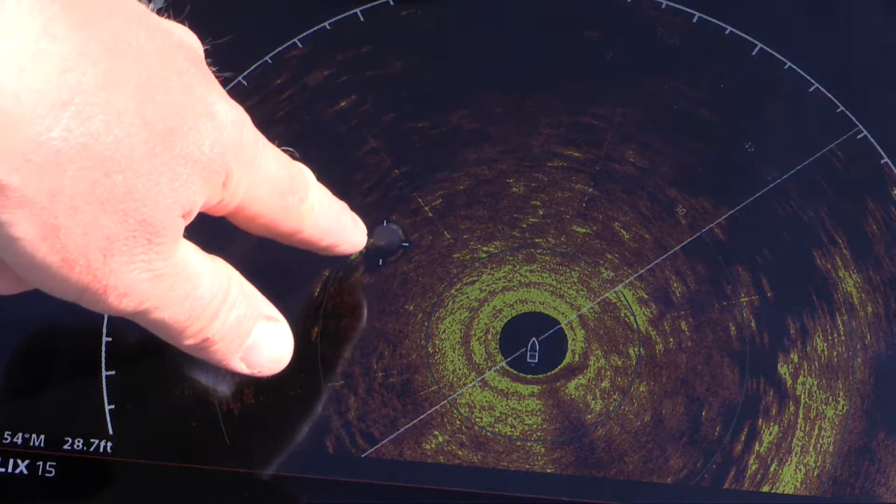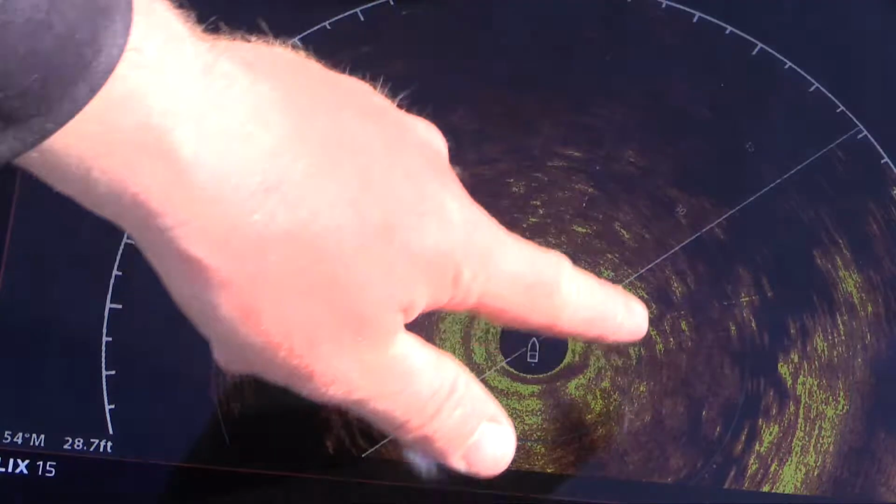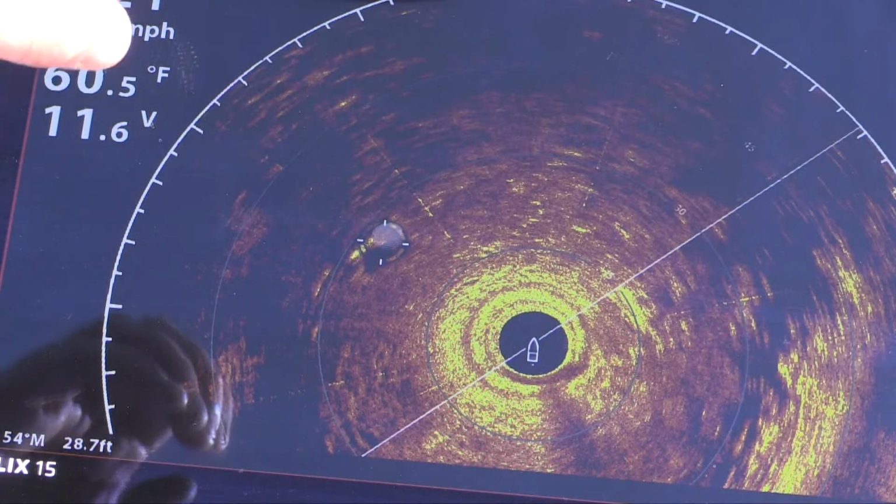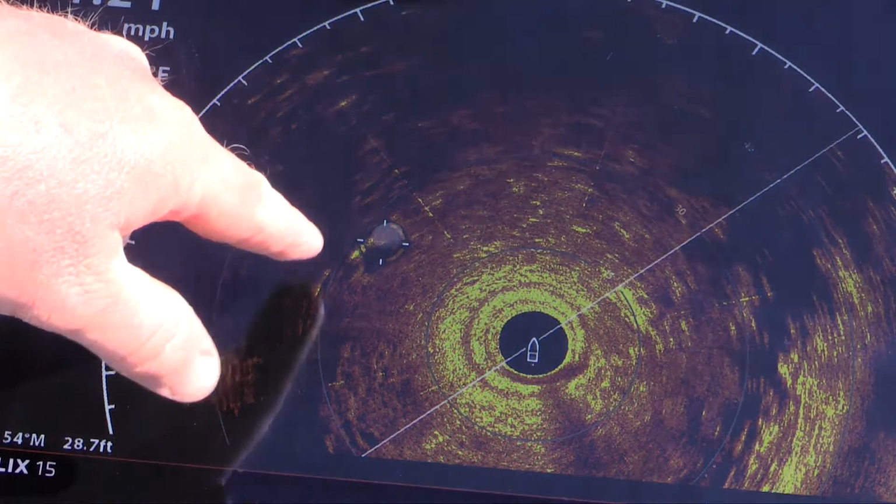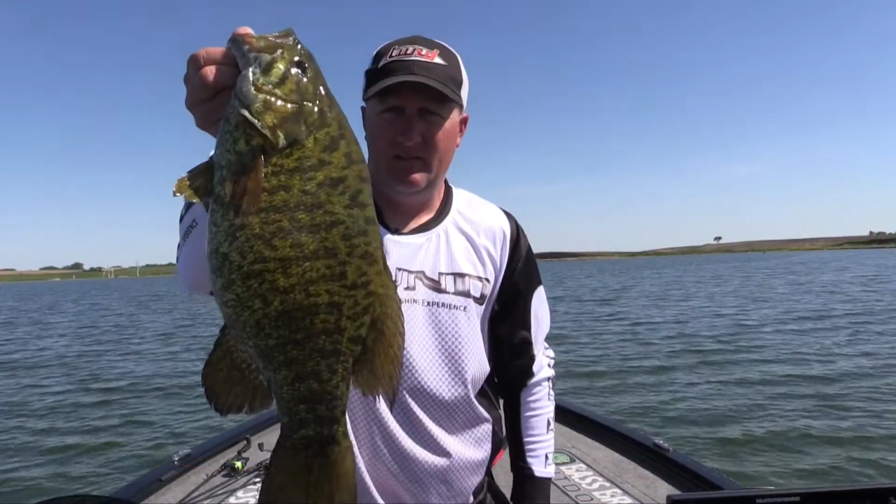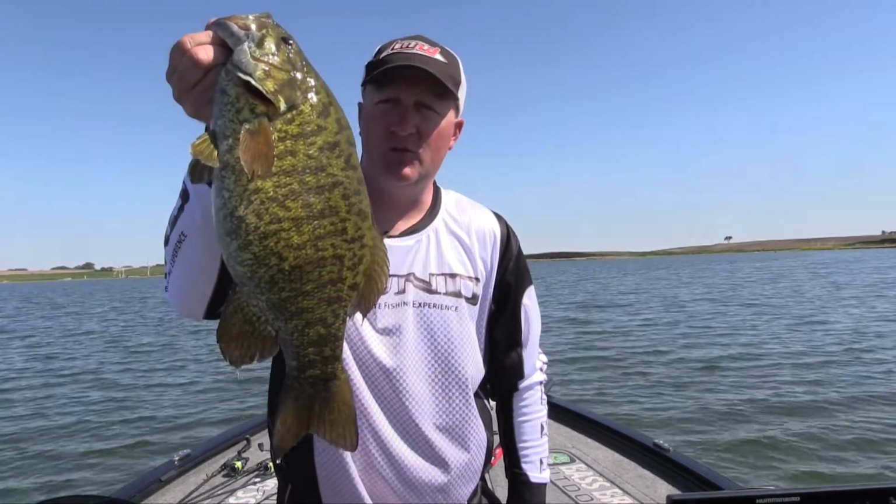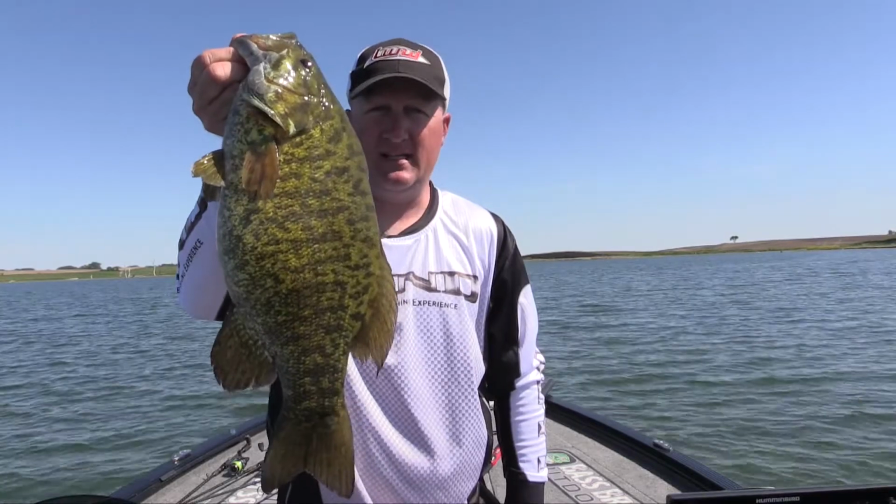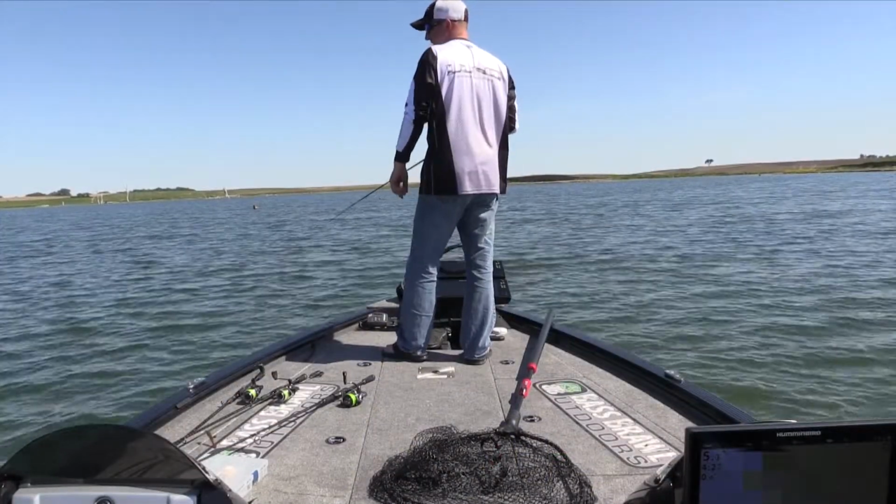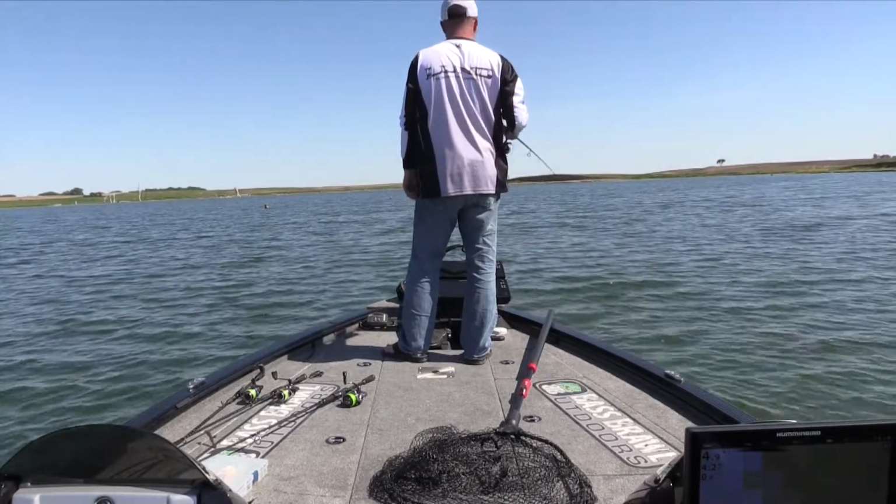I put the cursor there when I was fighting that fish so we could look and see what it looked like. There's not much out here, it's just a flat. If you see a dark circular shape, it's a no-brainer what it is. Bonus smallmouth using the 360 on a flat. Shows you the bed, super easy. Usually, if you find one on a flat like this, there's gonna be more. It's not just a one fish deal.